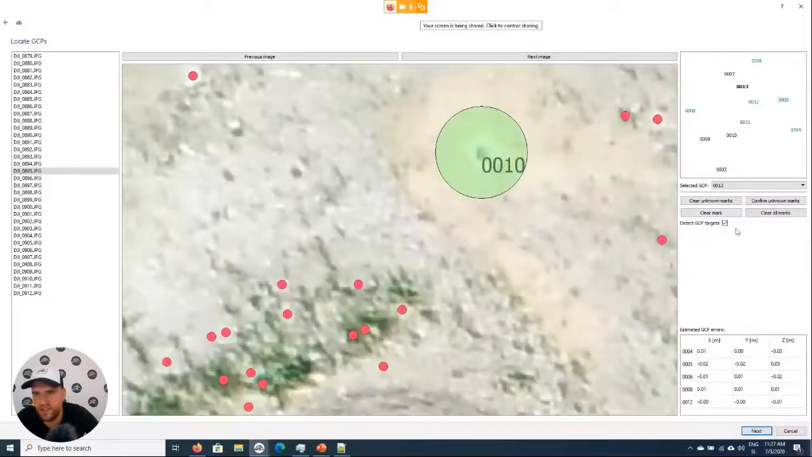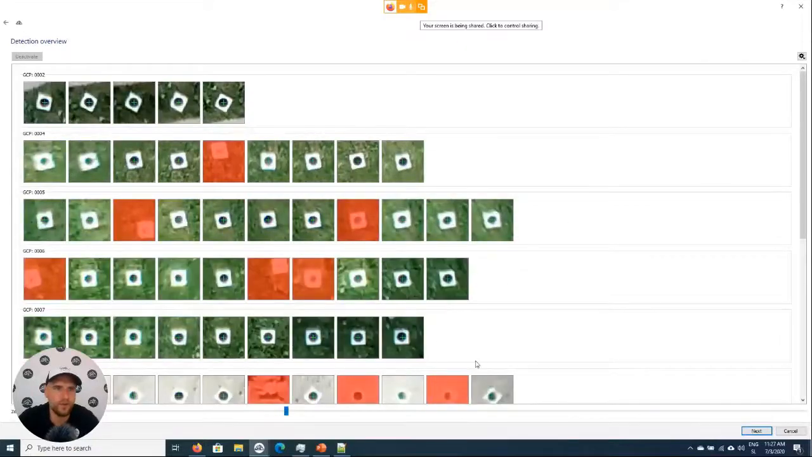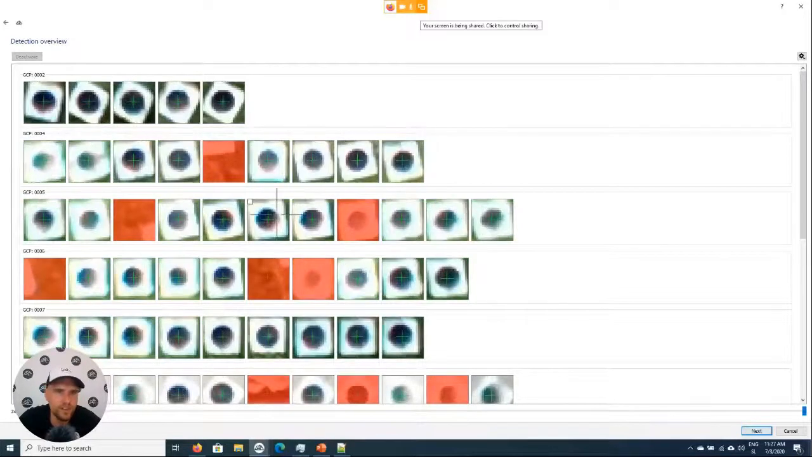Then we have here this detect GCP targets checkbox. The software will go and inside of this circle it will try to detect the center of the black dot. And here we already have results. For example, ground control point number 2 is visible here on images DJI 899, 900, 901, 911, and so on. Here we just go quickly through it.